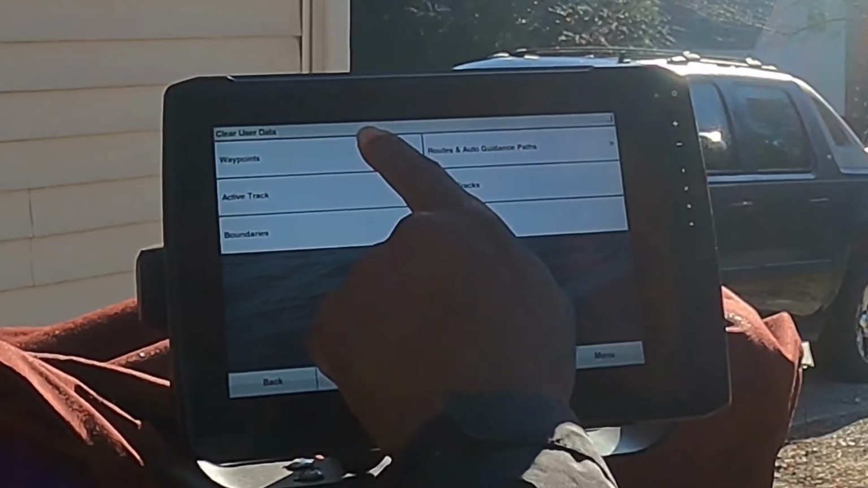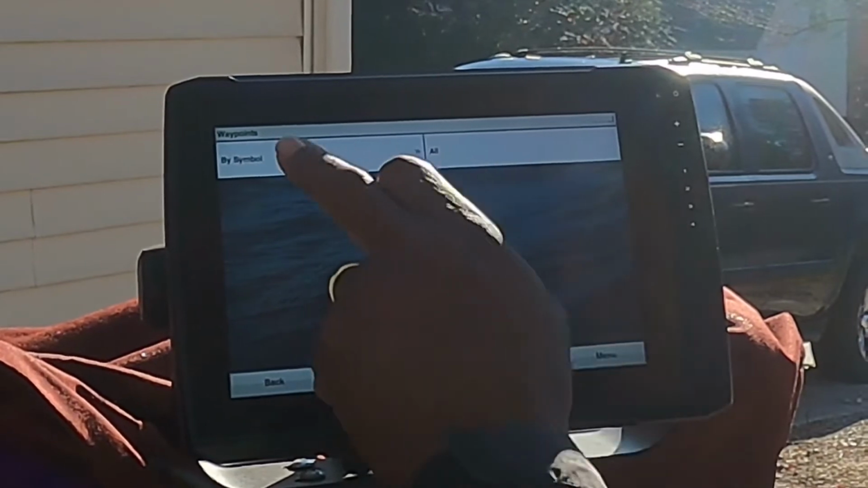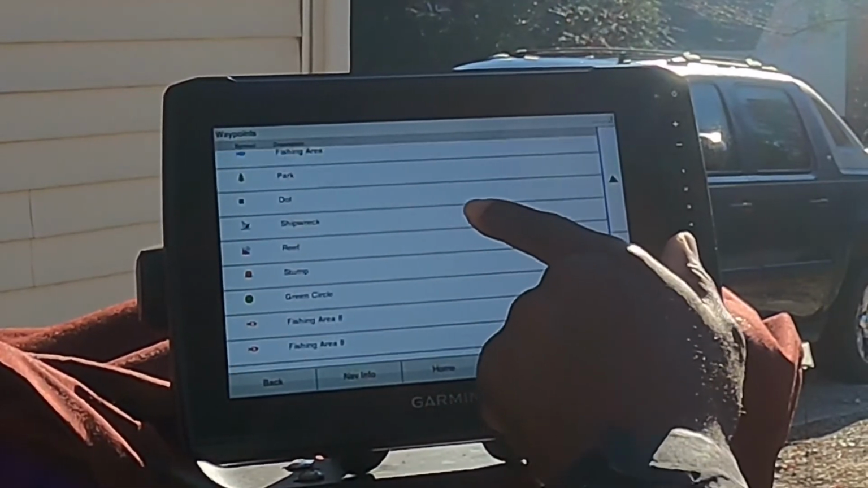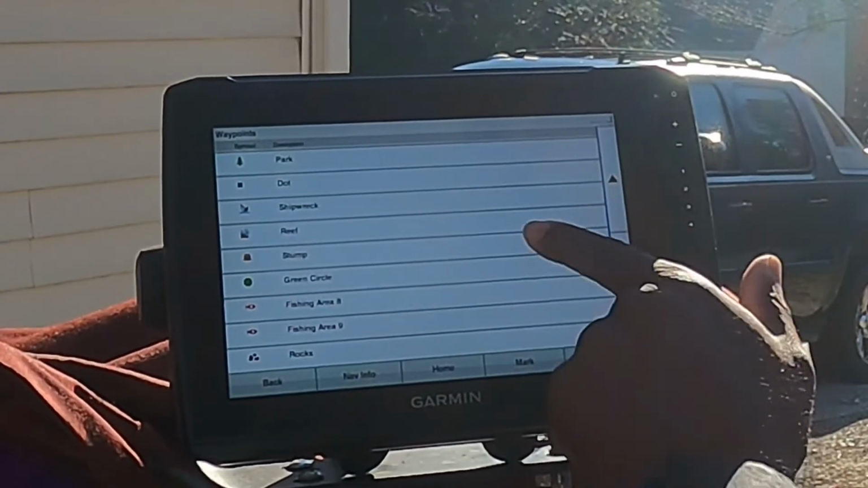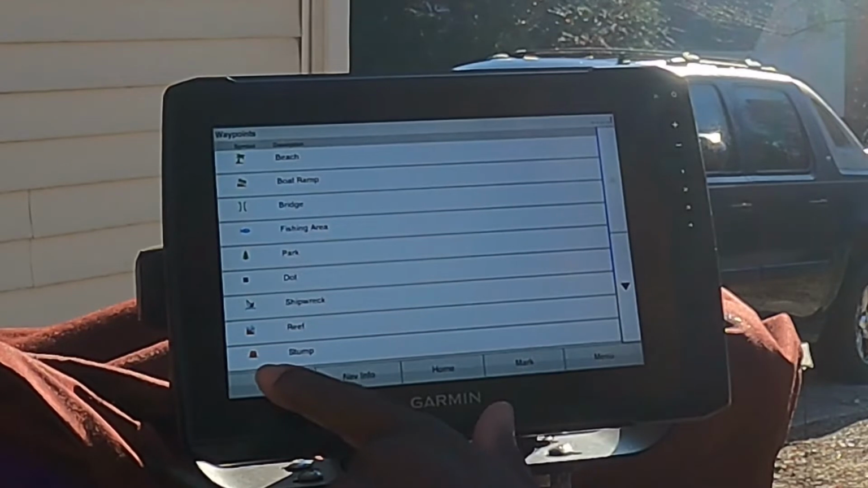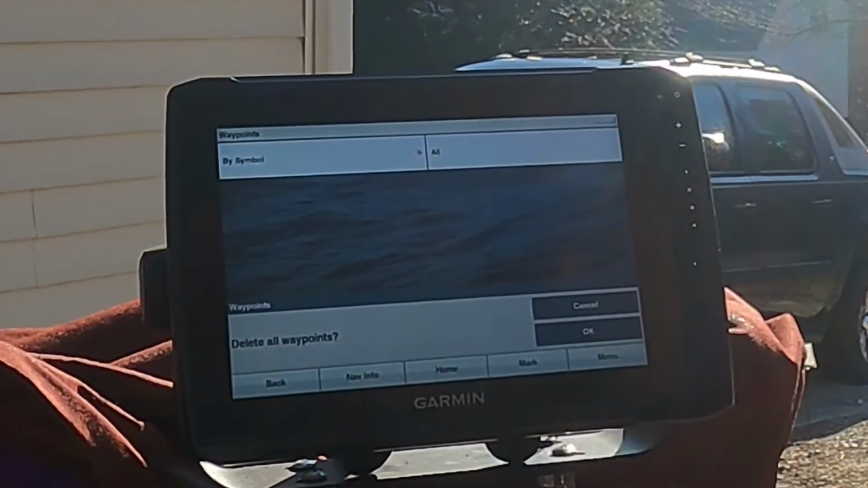I'm going to say waypoints. You can clear it by symbol. If you click symbol, then you've got a bunch of different symbols that you can pull off. But I'm going to hit back, and I'm going to clear all of my waypoints.